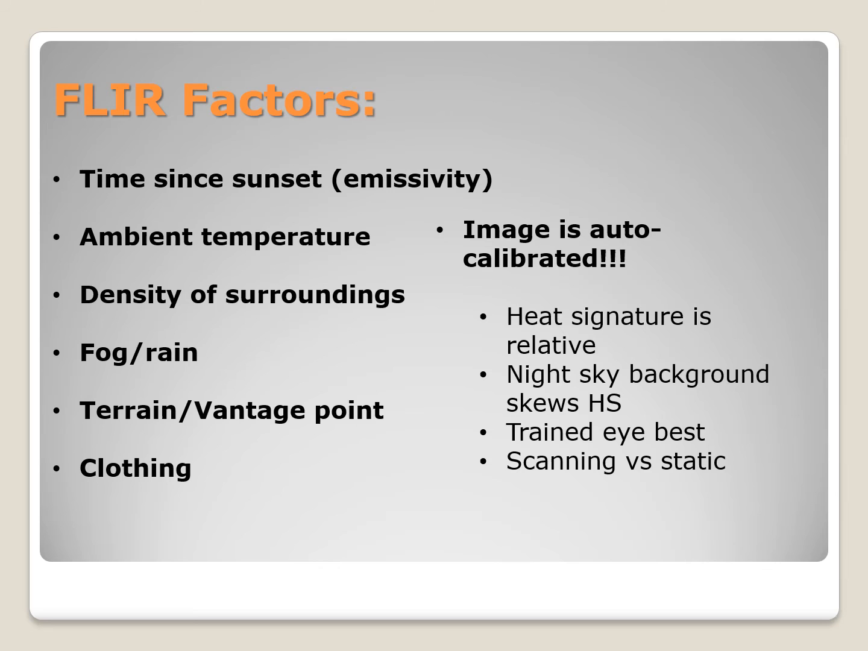Also the night sky background can skew the heat signature, because what you're looking at relative to the night sky is going to appear very warm, but that doesn't mean it's a 98.6 degree heat signature. So keeping all that in mind and getting used to interpreting what you're seeing is really something we're all going to have to do to maximize the utility of these devices. But it's very powerful technology and very enabling for sure.